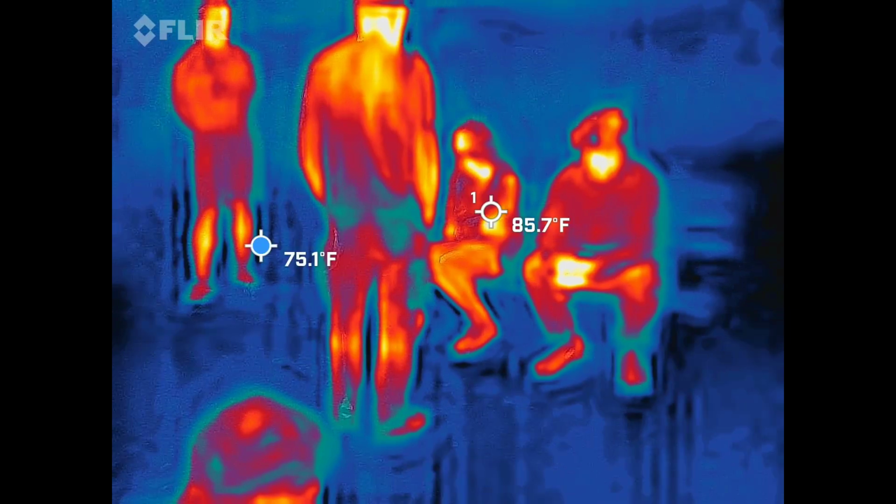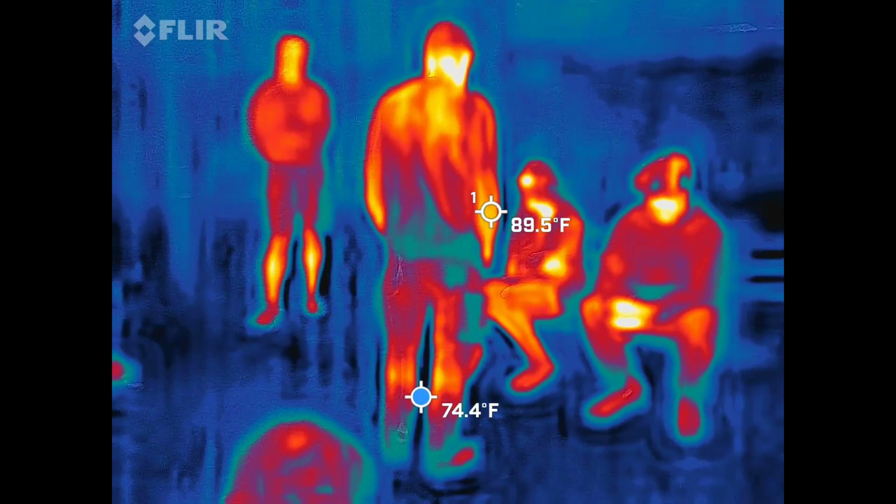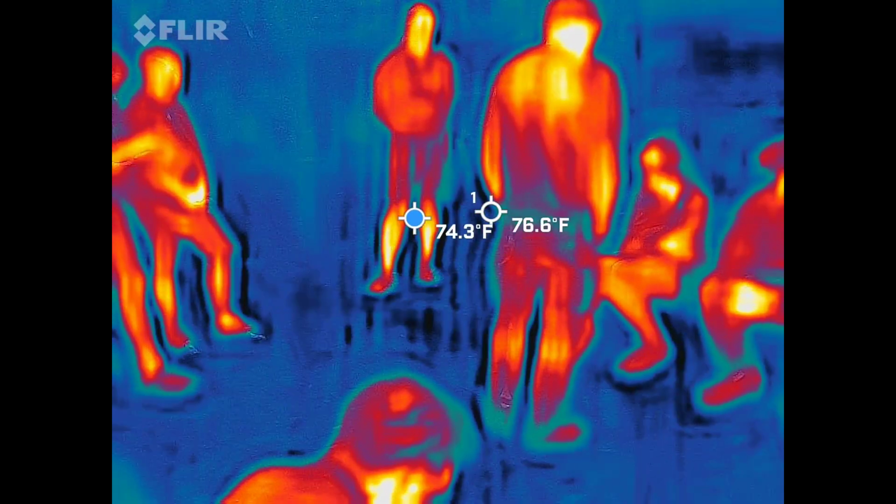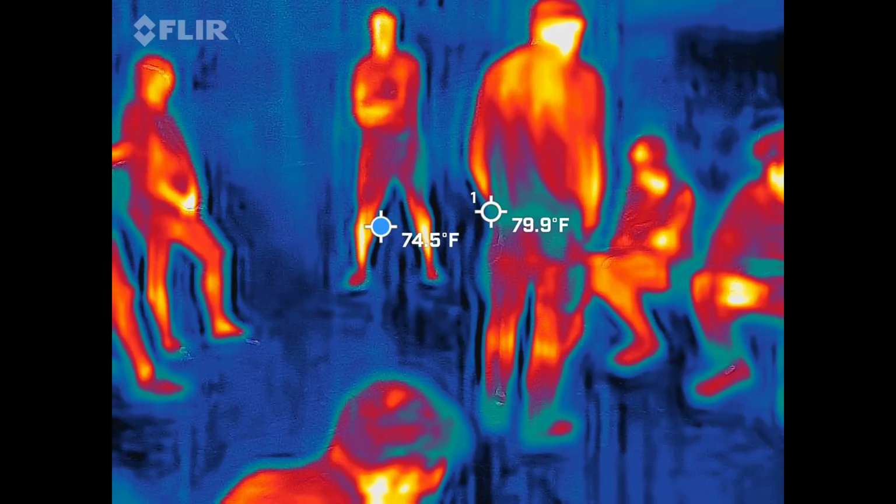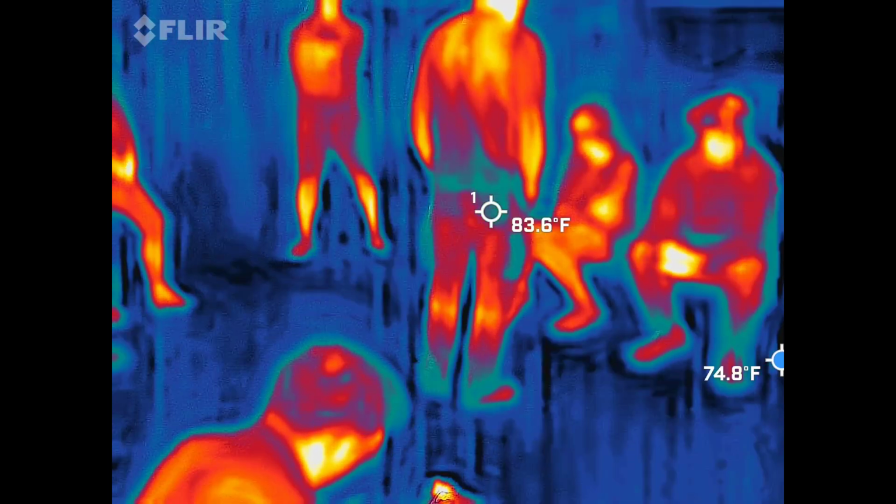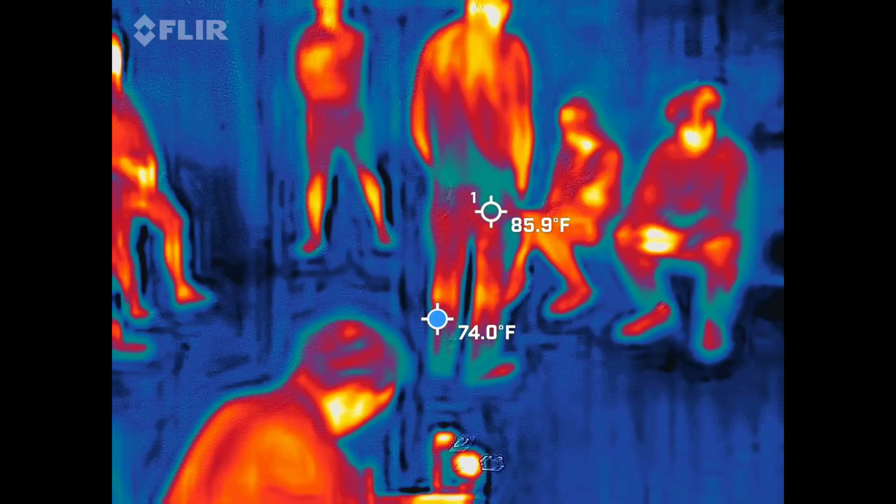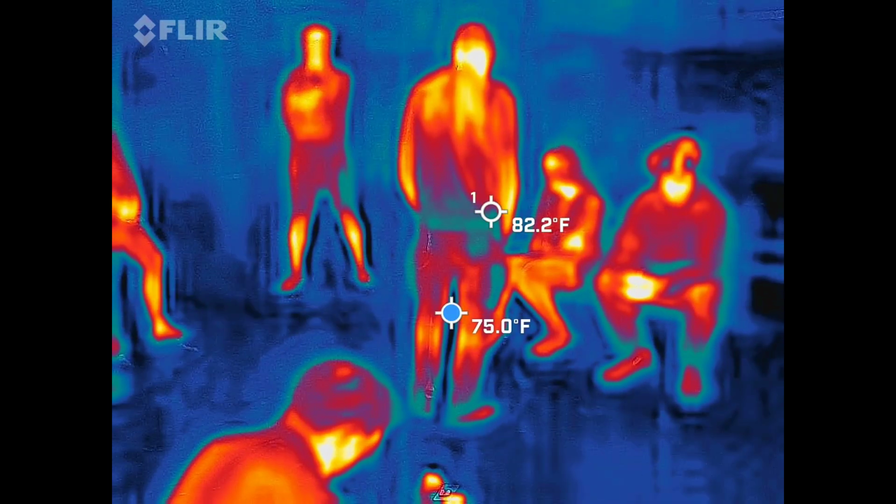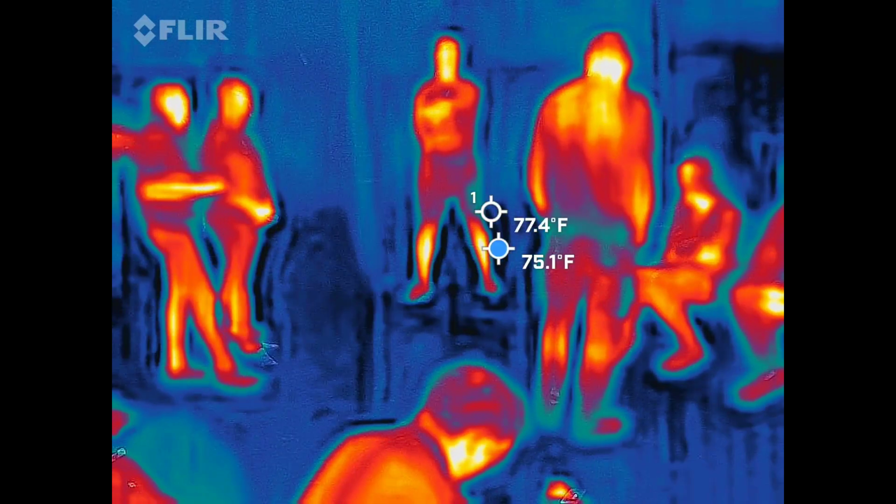I see black walls that stretch out for miles, a gray sky, and a lot of ghost-looking people. It looks like something out of a sci-fi movie.